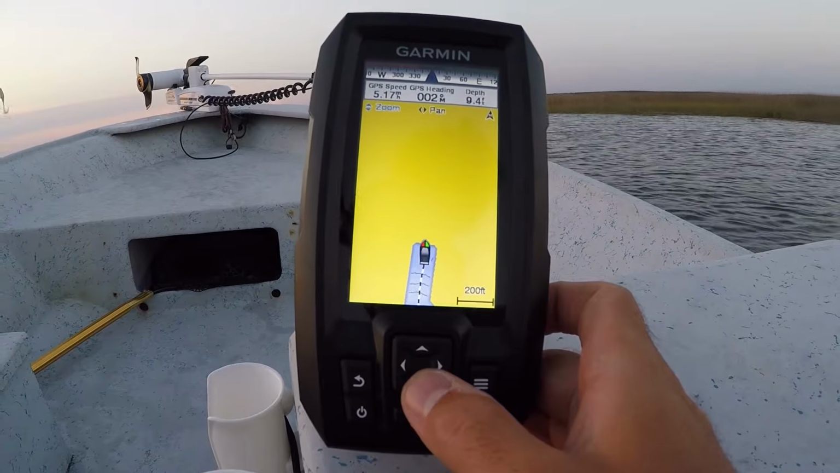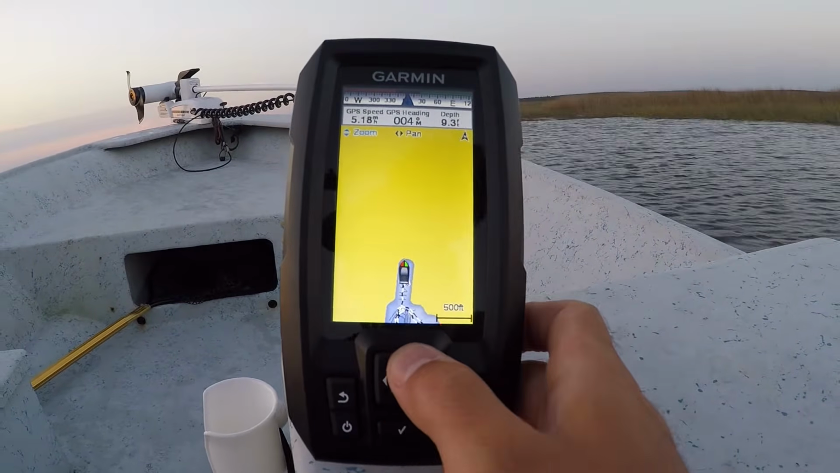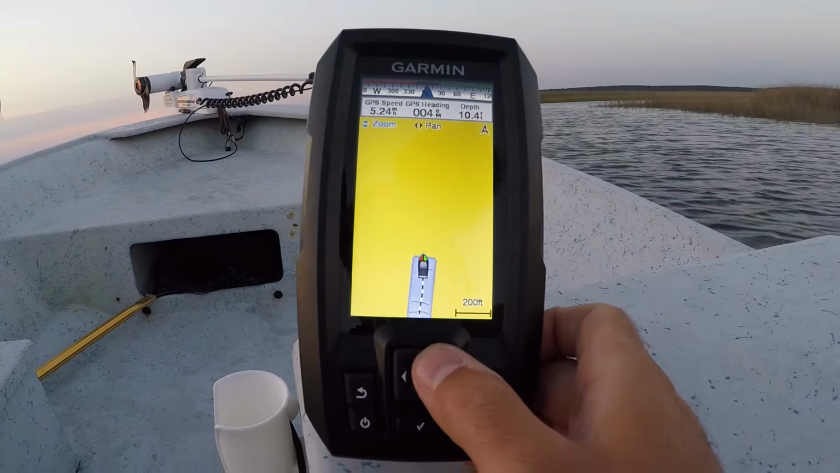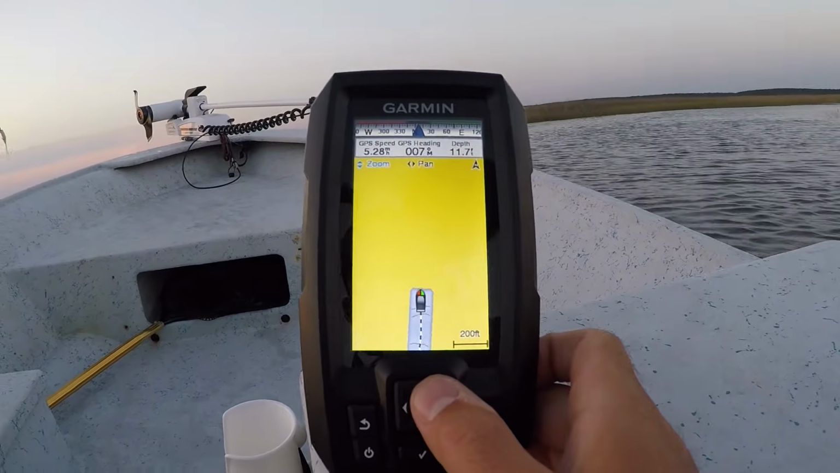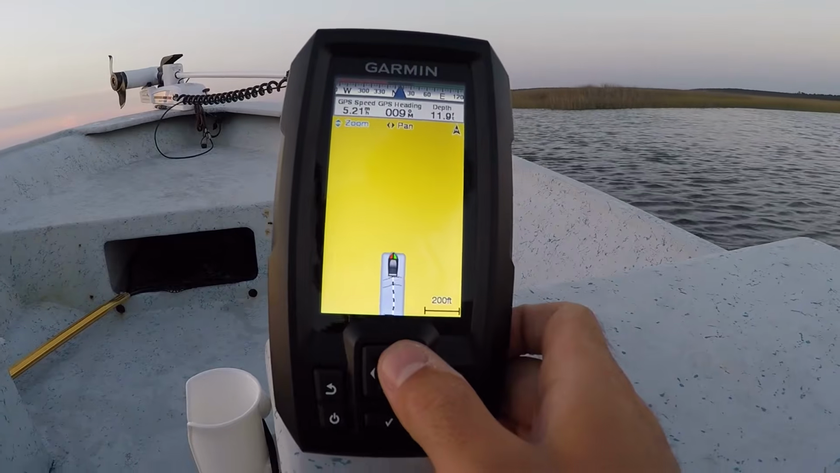It's not going to change your sweep path or anything, but this is just going to show you where you are in relation to your previous contour map. So I'm kind of riding the left side of this creek on the way in, and I'm just going to do a turn to starboard and come down the creek, and then hopefully I'll get on what we'll call the left descending bank as we leave this creek.